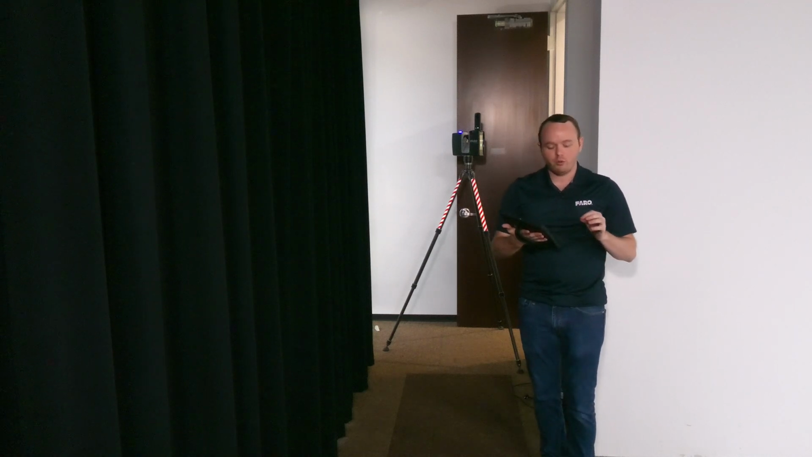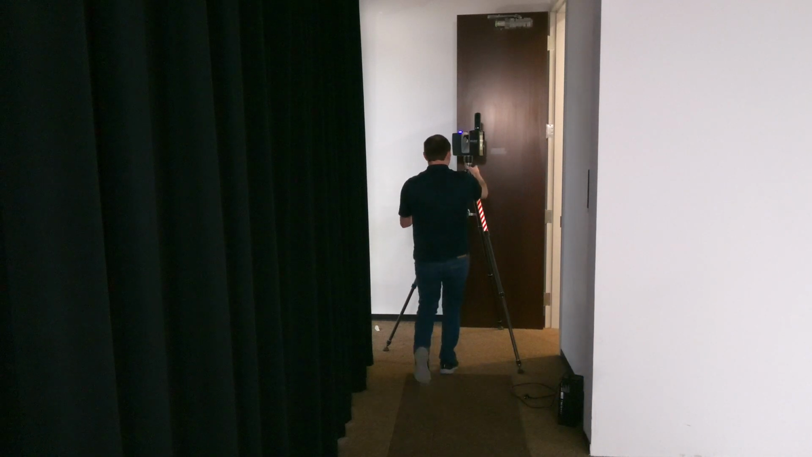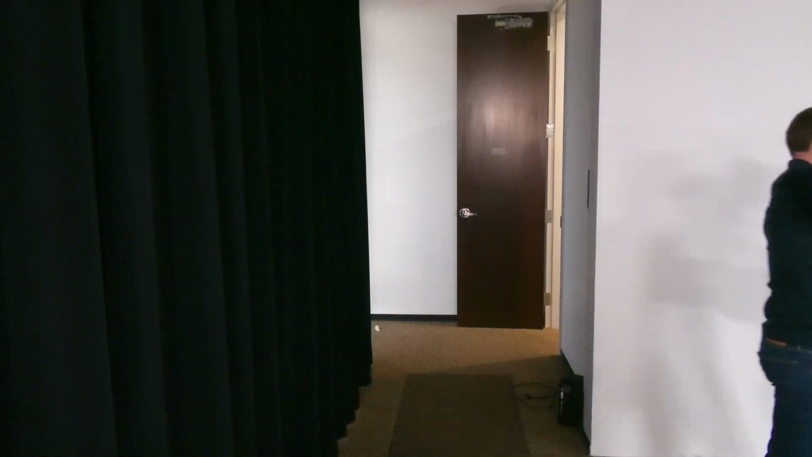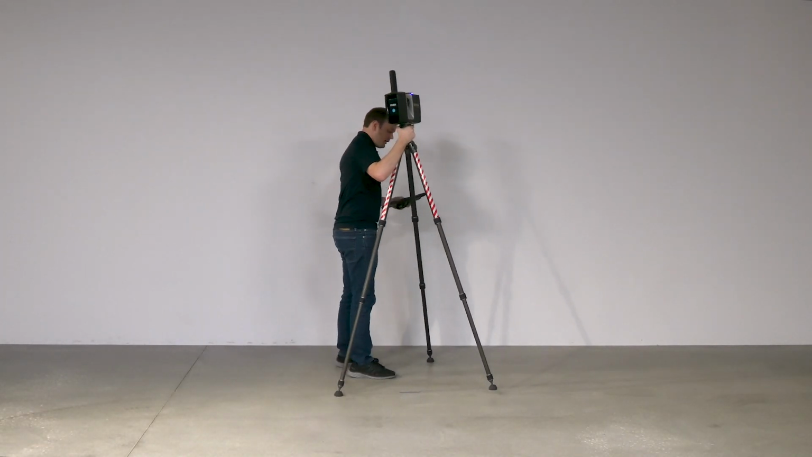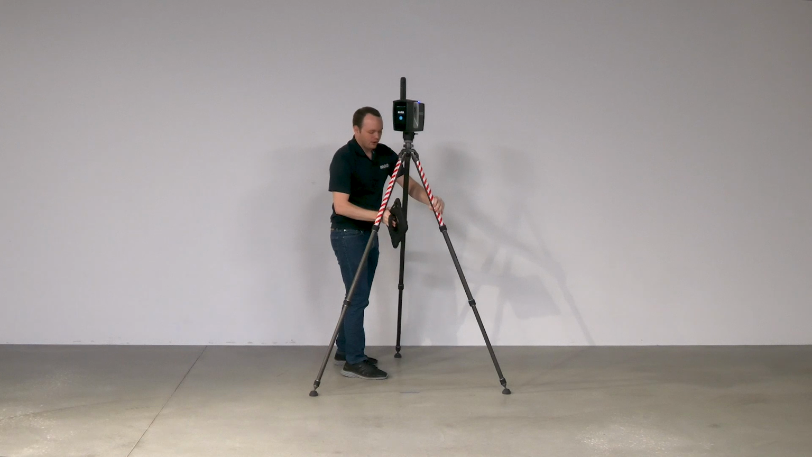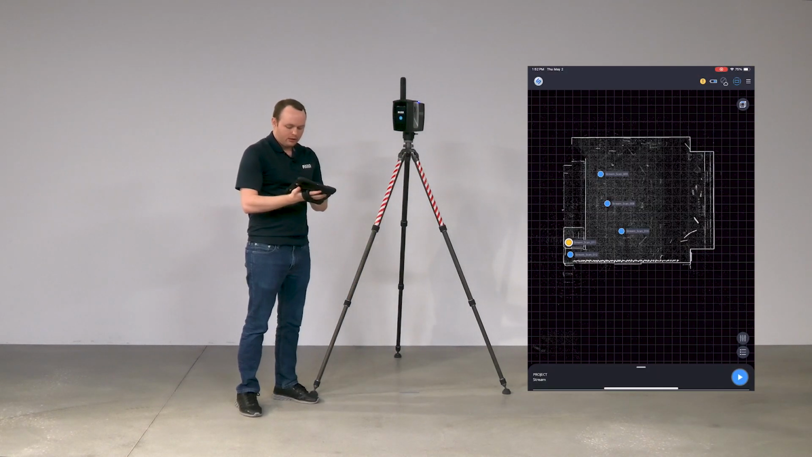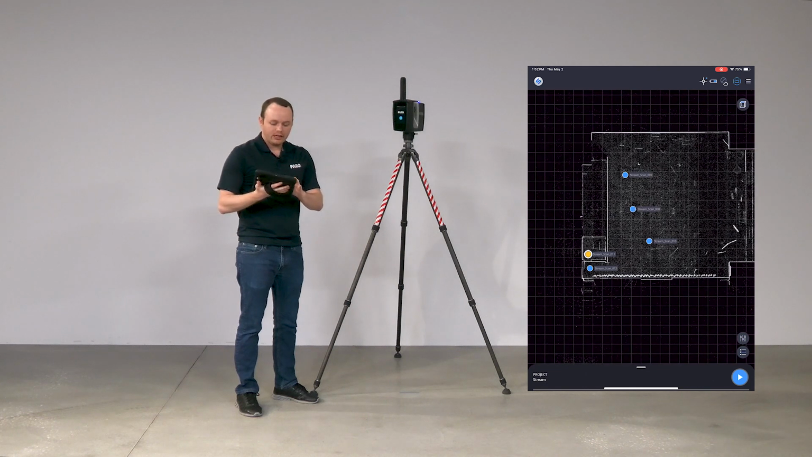So we're going to do one last scan to really wrap this up. All right, and back to our last scan location. Setting up our legs just like we have been. And once again, we can just hit the play button to start, but before you do, since we've already taken 2 scans, we can use that crosshair again.